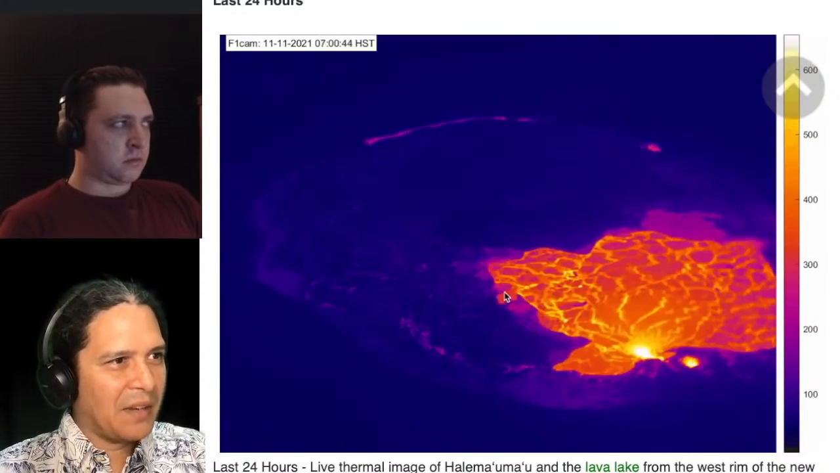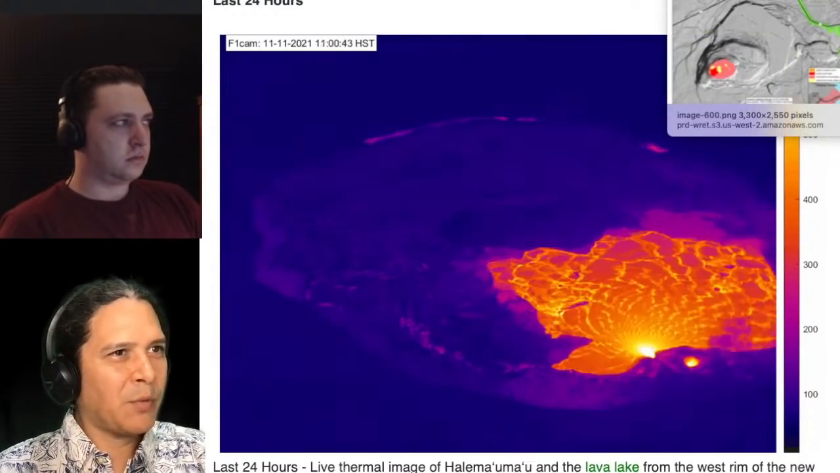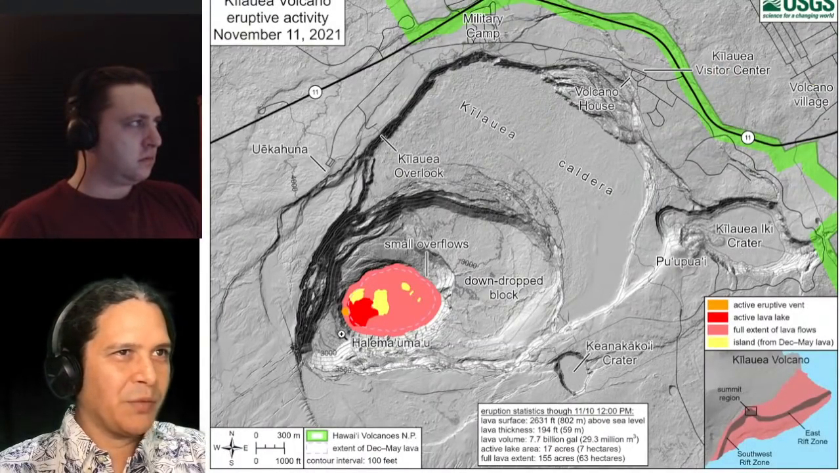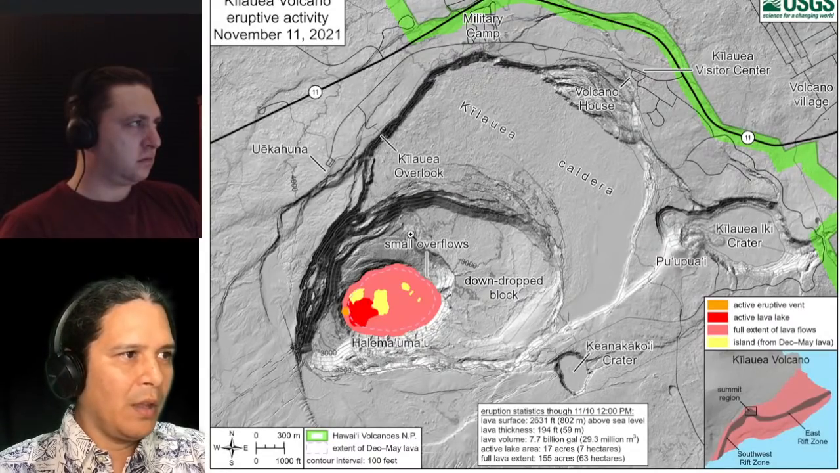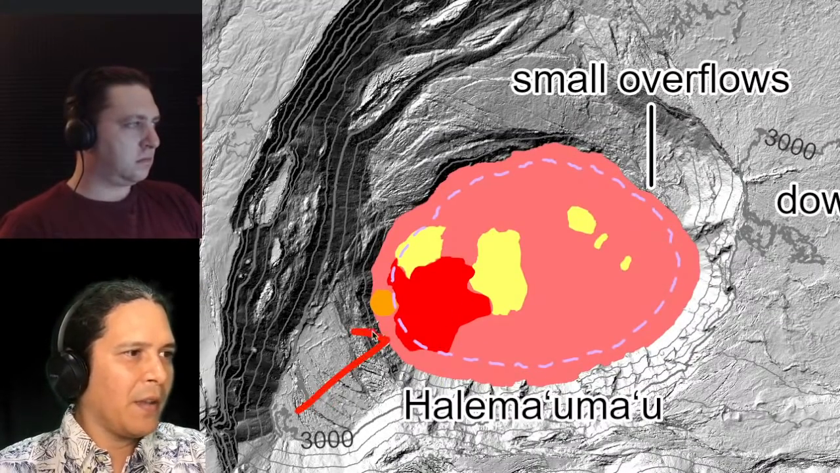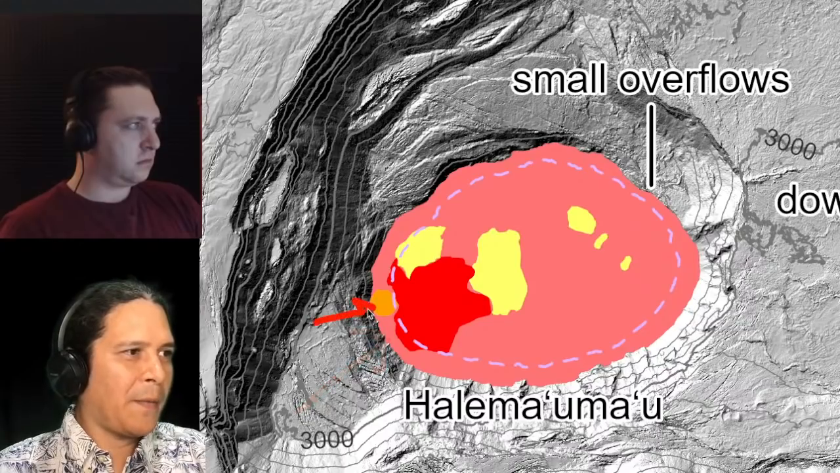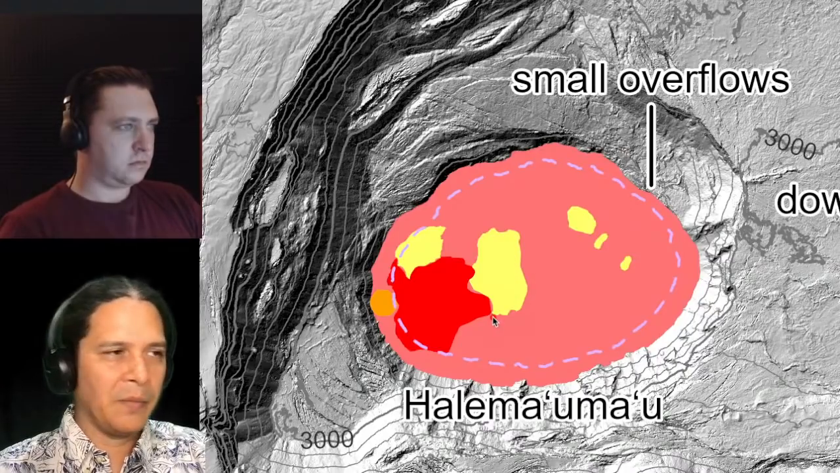As far as the active surface area, we'll look at that in comparison to the December 2020 eruption next, and we can do that by looking at the USGS release maps. So there's a map released just today, November 11th, and it shows, let me zoom into it here, in red, the red area as the active lava surface. This orangish area right in there is the west vent area. The yellows are the islands from the previous eruption, right?